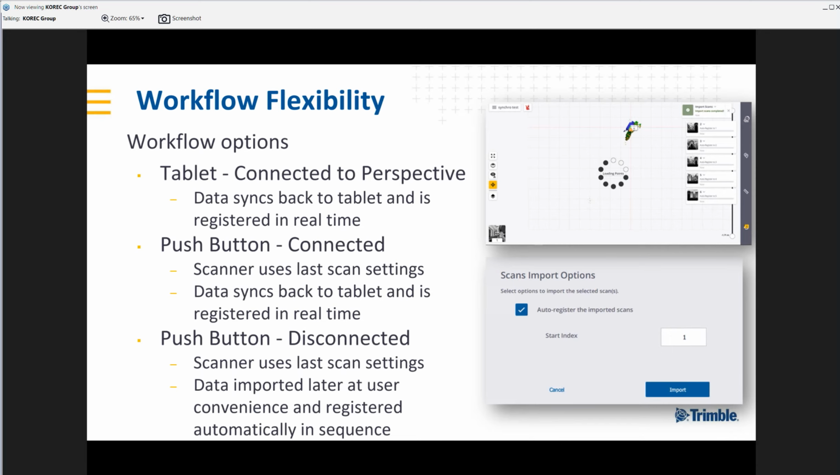We have less control. We can't change scan resolutions on the move, but it does mean that should the tablet not be there for any reason, we can still use the scanner. The scans in this case would be stored on board the scanner on an SD card and can be registered using Trimble RealWorks after the project.